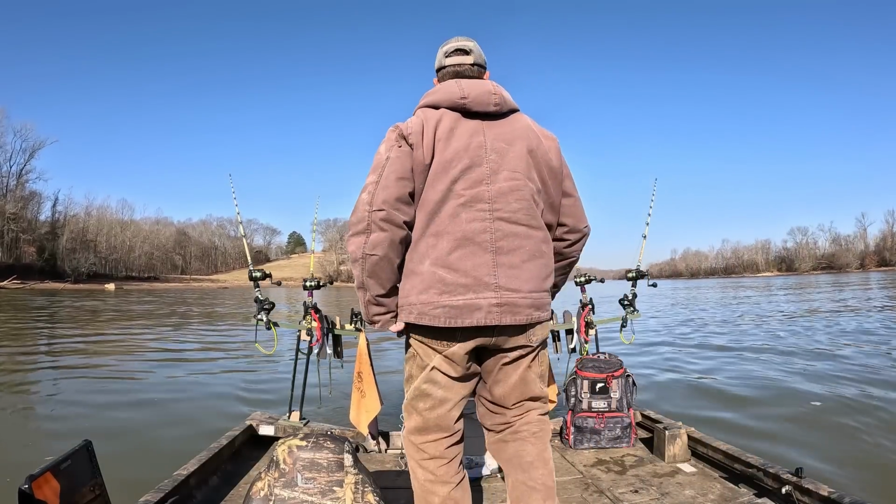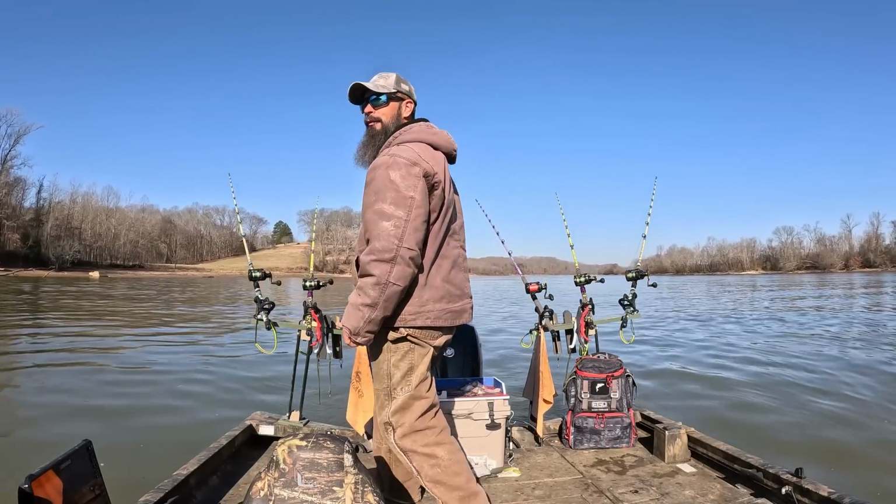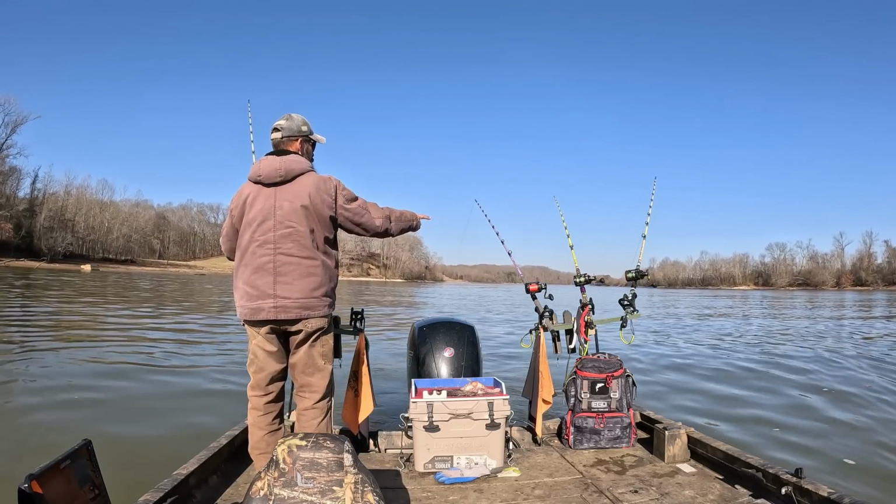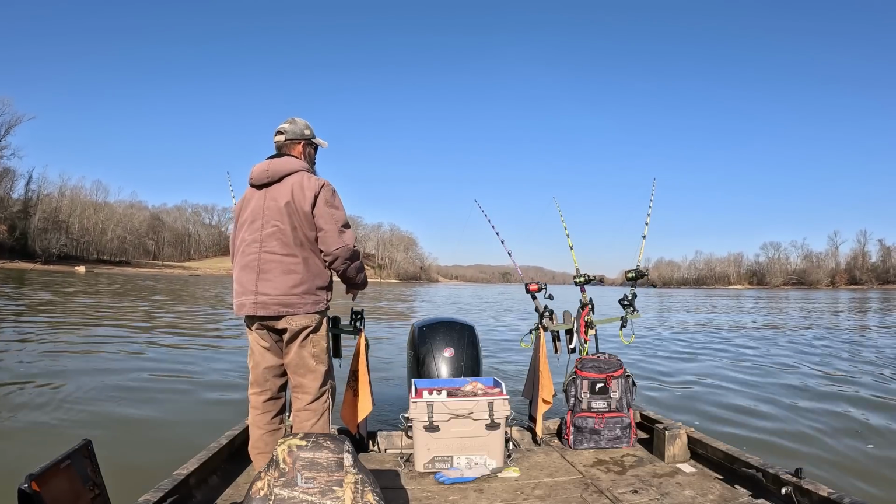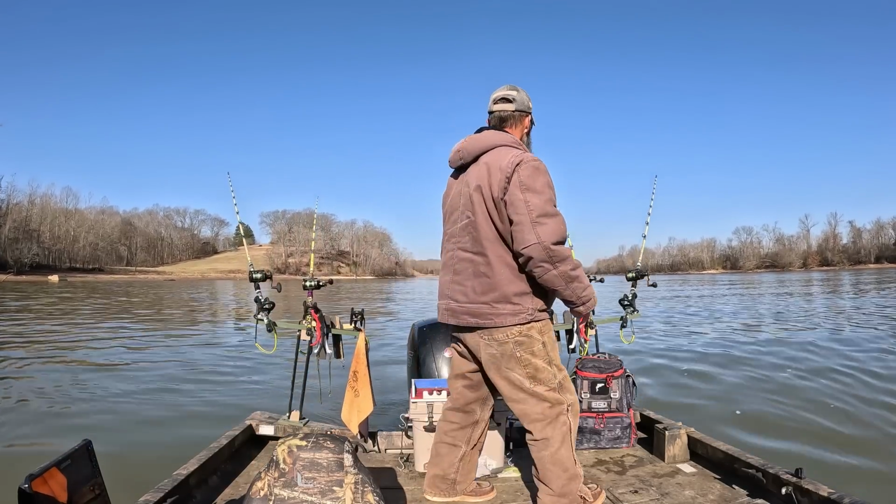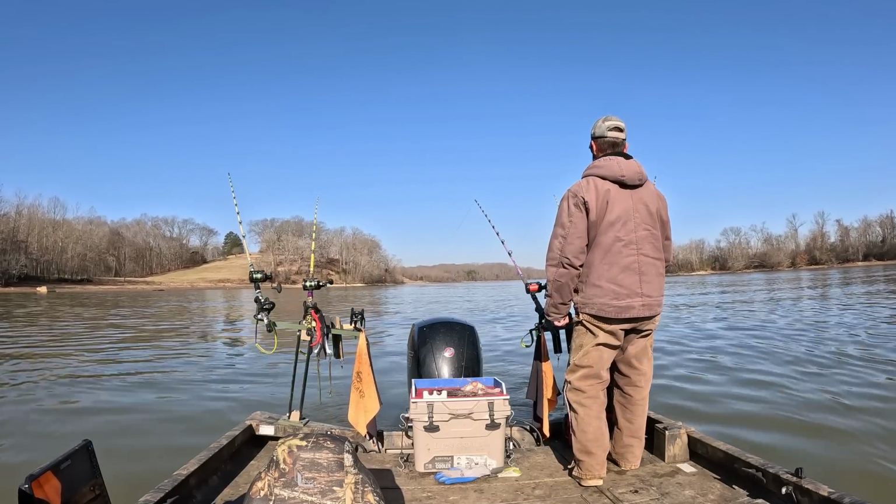All right, well, we caught our skunk buster here. We're just gonna move on back and then we'll continue moving down. Well, we sat here 30 minutes. That's about all we need to give a spot. Did he drop it?